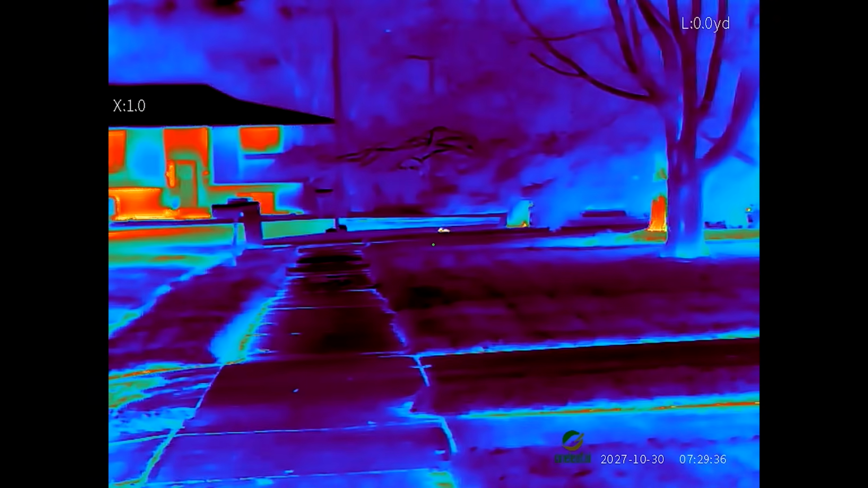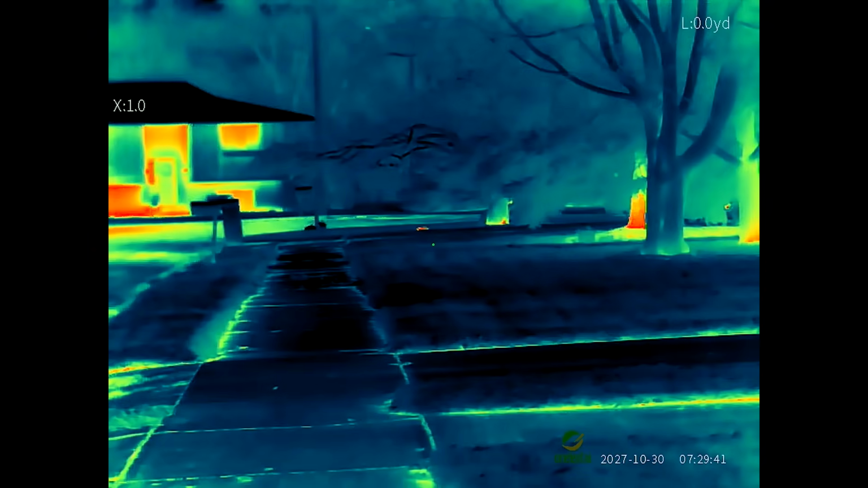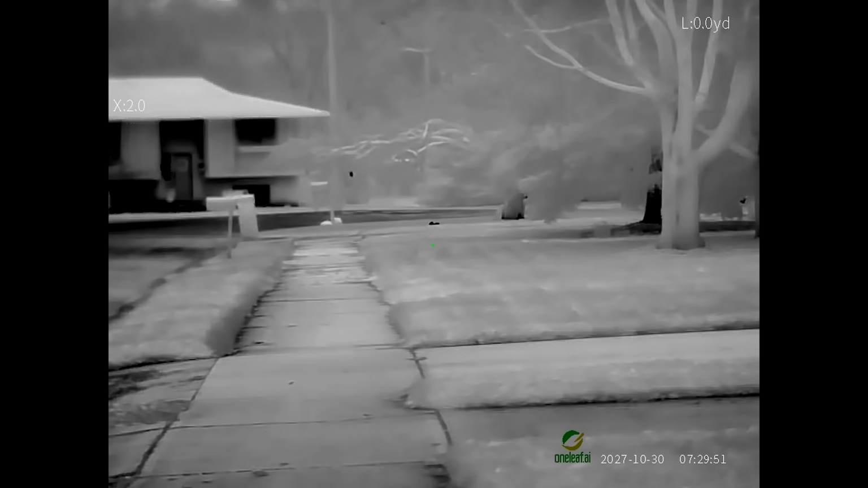Hey, hey. A couple of the resident rabbits. How about some zoom? I thought I had two of them, I only see one.